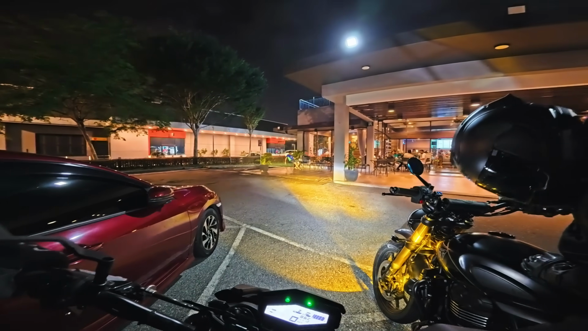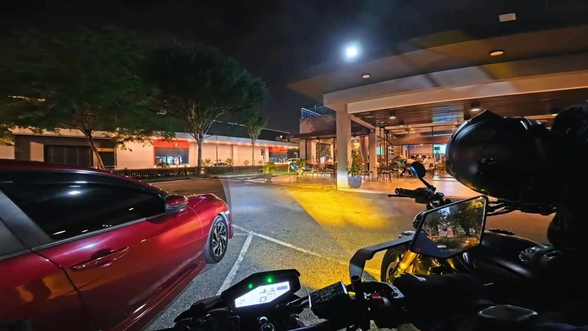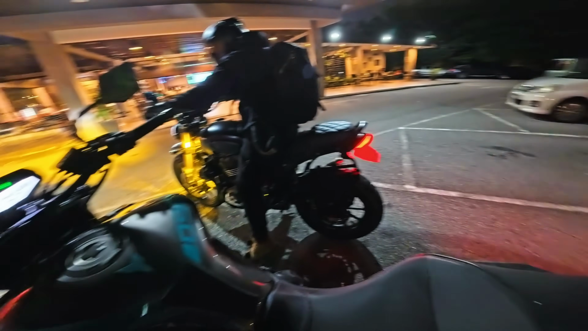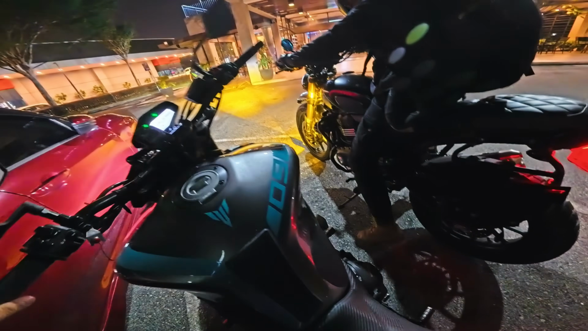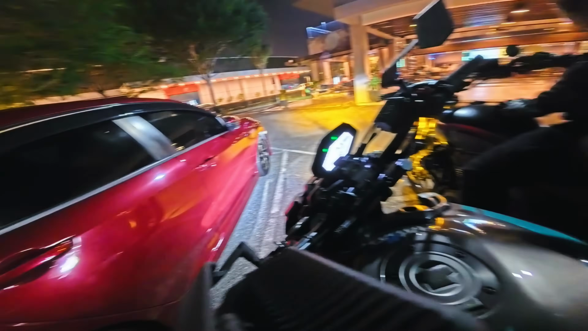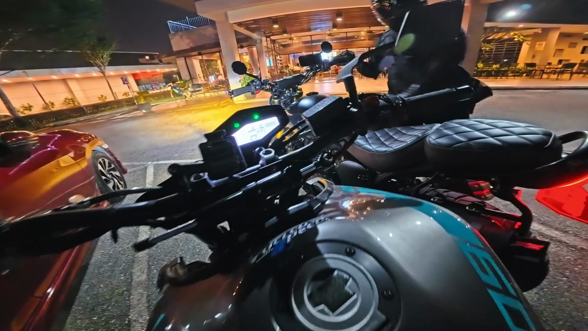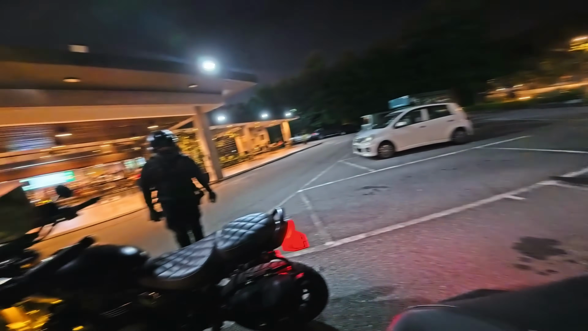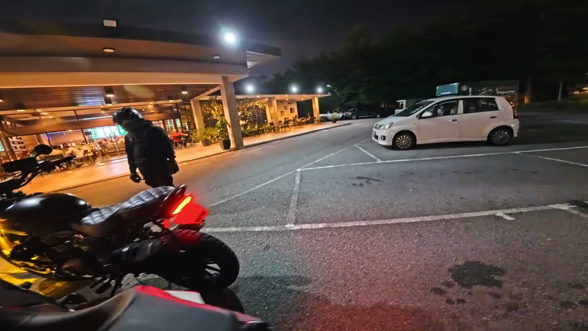Verify first. For the right. For us. Bro, it's so short now. Fuck. Yeah, I want to move aside a bit so people can open the door. Bang, my time. Oh, I missed this bike.